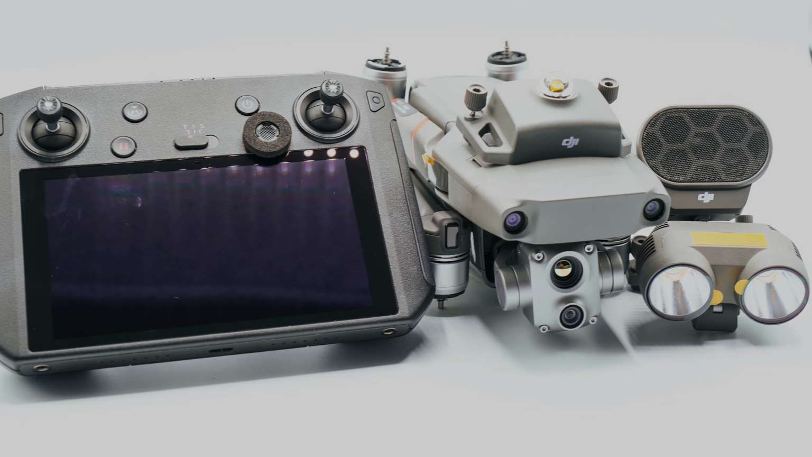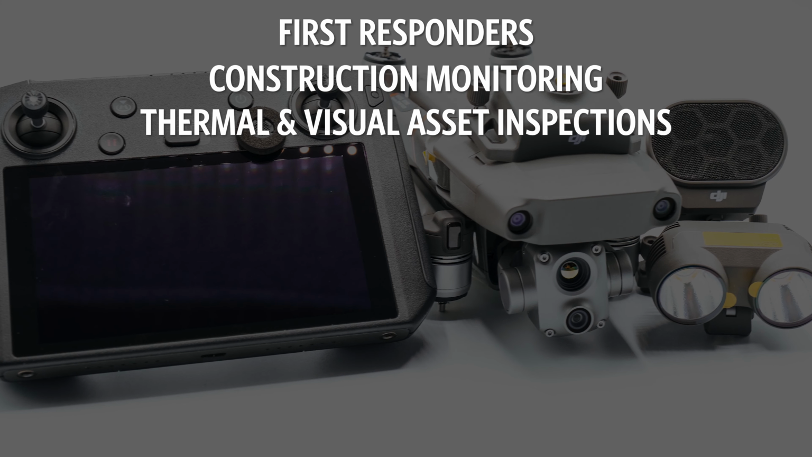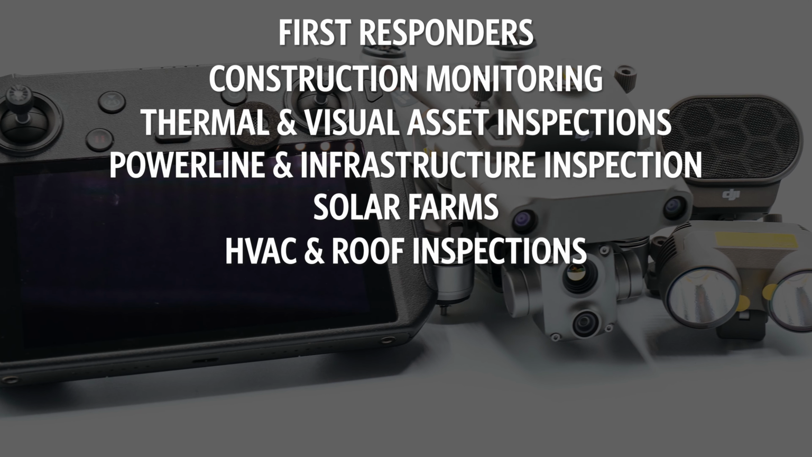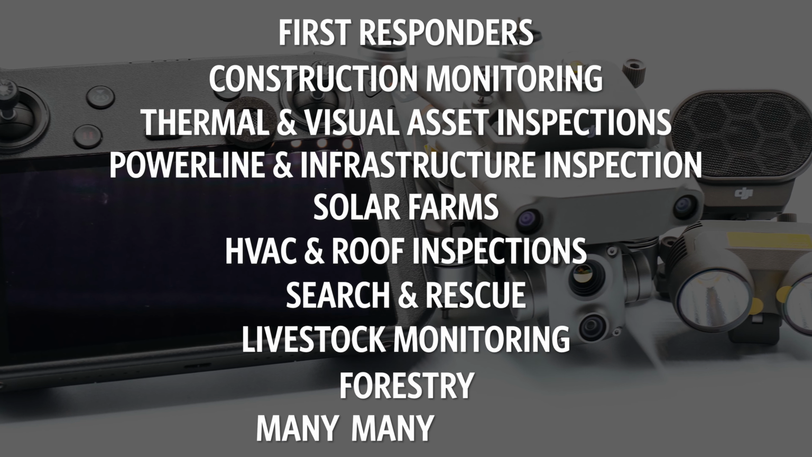This drone can land you projects with first responders, doing construction monitoring, thermal and visual asset inspections, power lines and infrastructure inspections, solar farms, HVAC and roof inspections, search and rescue, livestock monitoring, forestry, and many, many more.